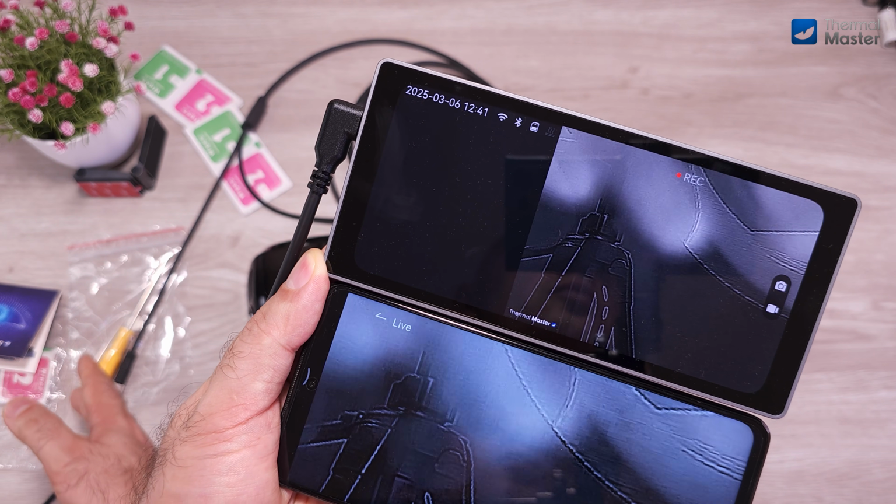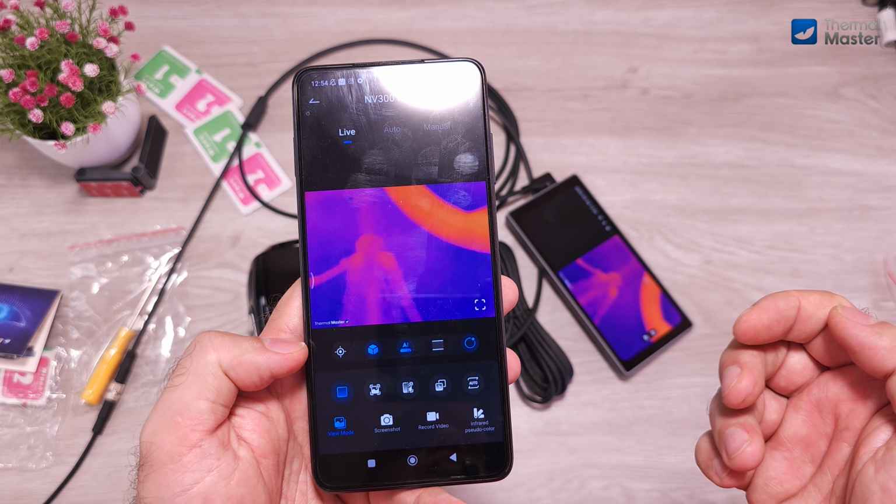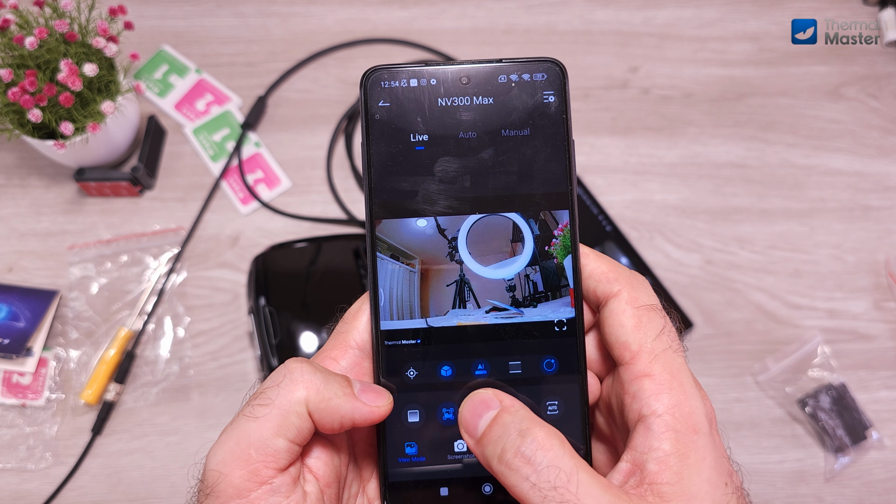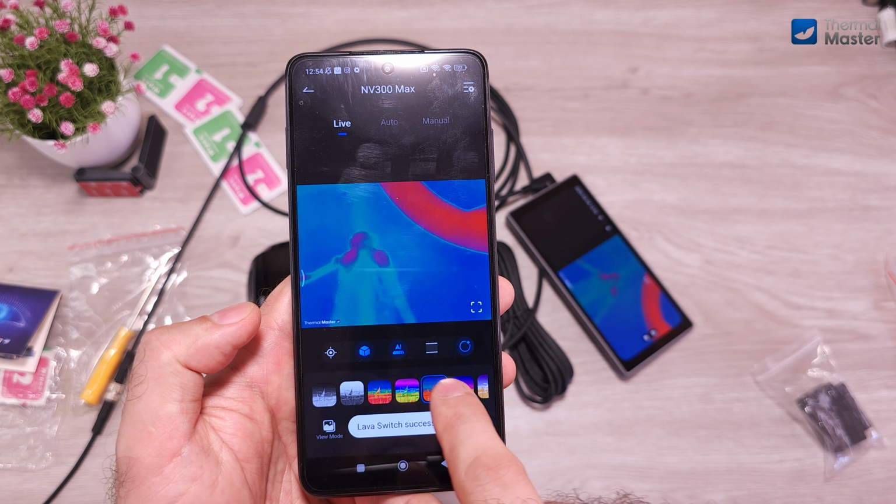In theory, if your tablet has a chip, then you can probably also stream it to a tablet, if it has a hotspot option. By the way, with the app on the phone, you can also remote control the device itself, such as changing camera modes, changing pseudo colors, and a lot of other things. And the changes take place immediately.